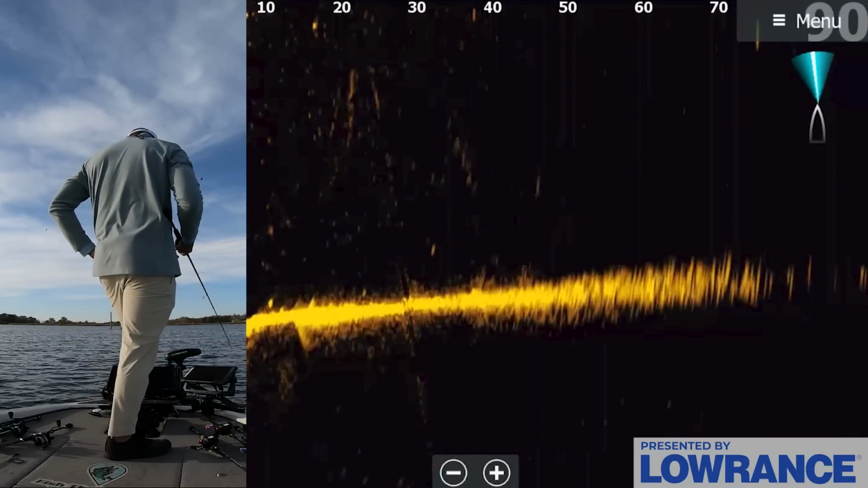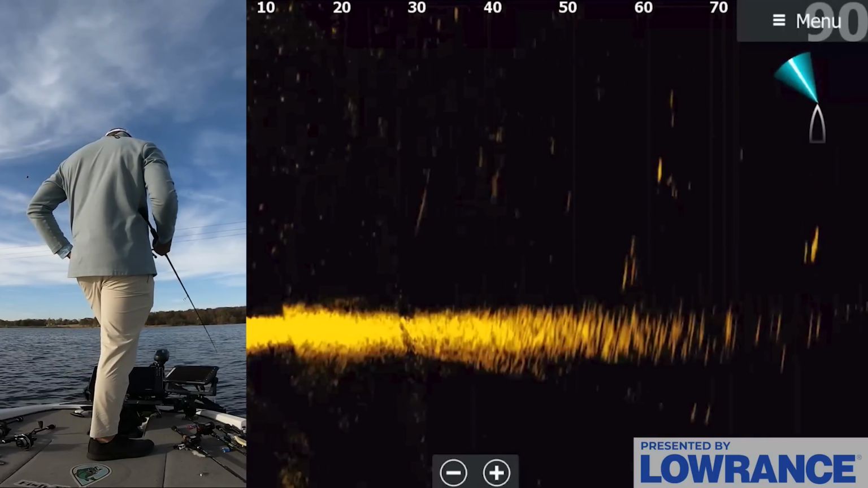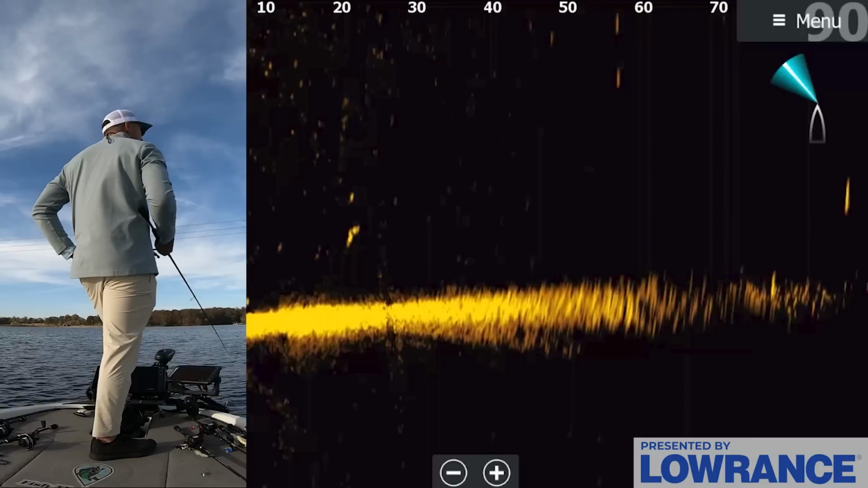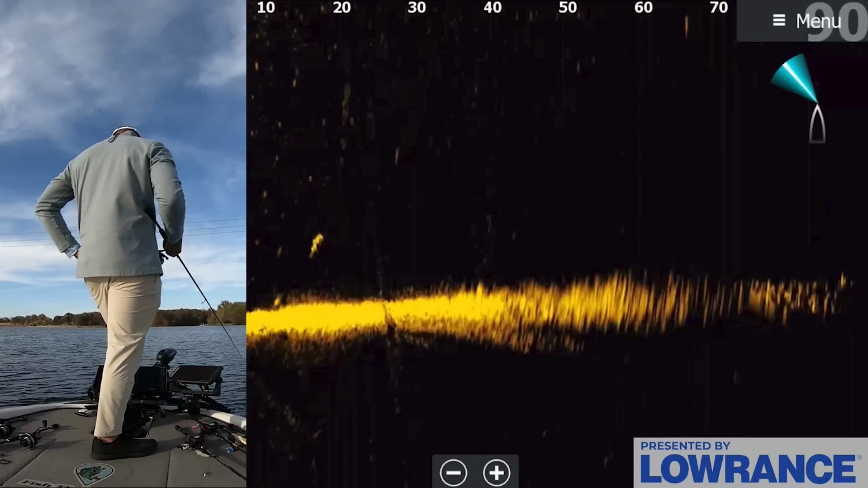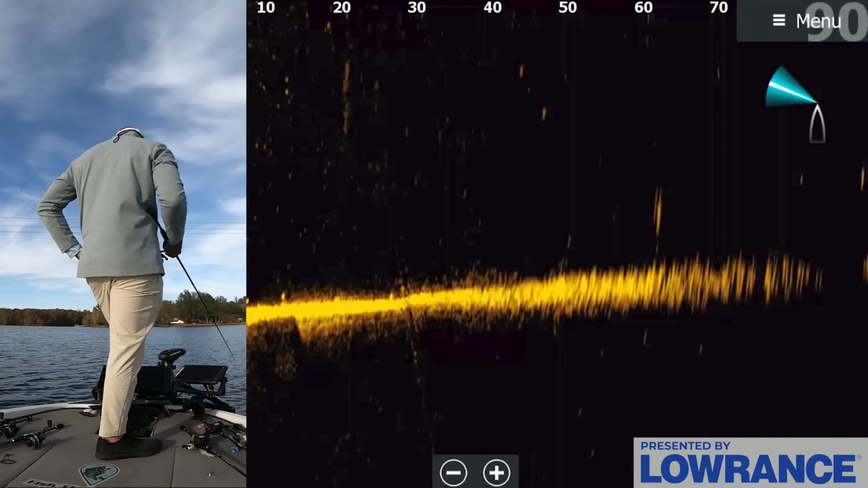So 60 feet, big bait ball, no fish around the bait. Not the best sign. We're going to keep scanning this area, hoping we run into a little wad of them. But as things stand at the moment, not seeing much.